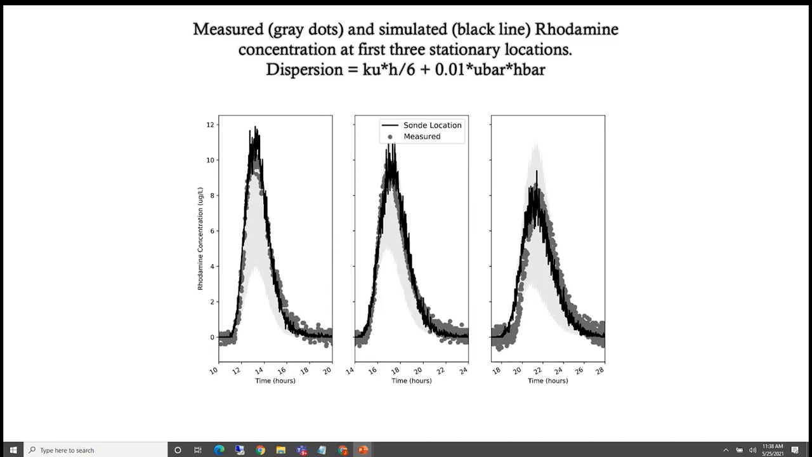Getting it right at a point means you've got the distribution of the movement of that material in a 2D sense correct. And the dark shaded area is showing you what the variability is across the cross-section, because we had several sondes. But again, it's clear that we fit this individual sonde, which was buoyed in the river, quite well using this kind of approach.